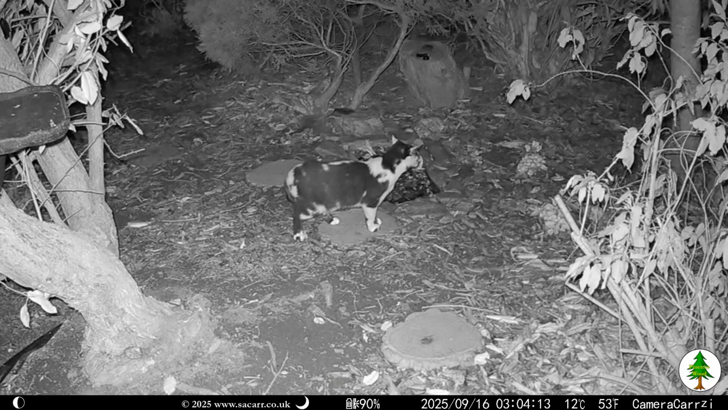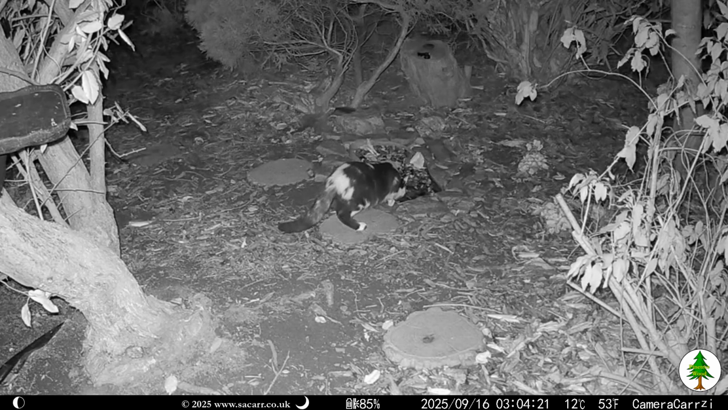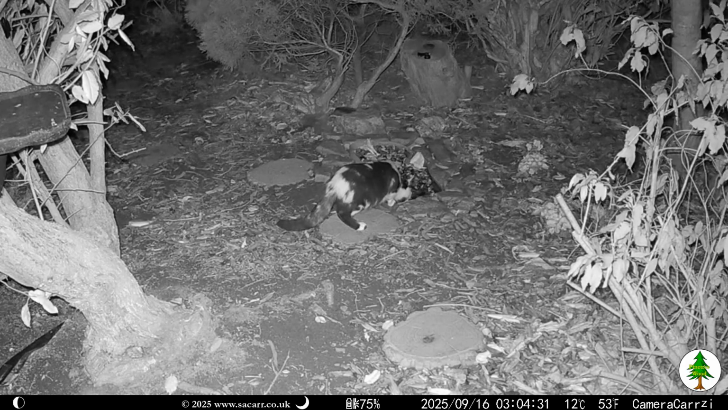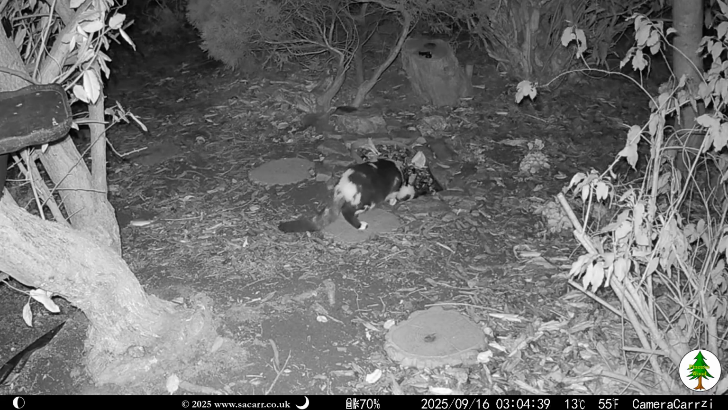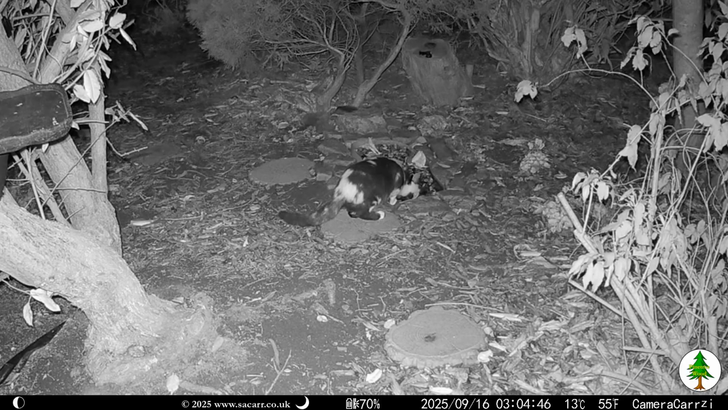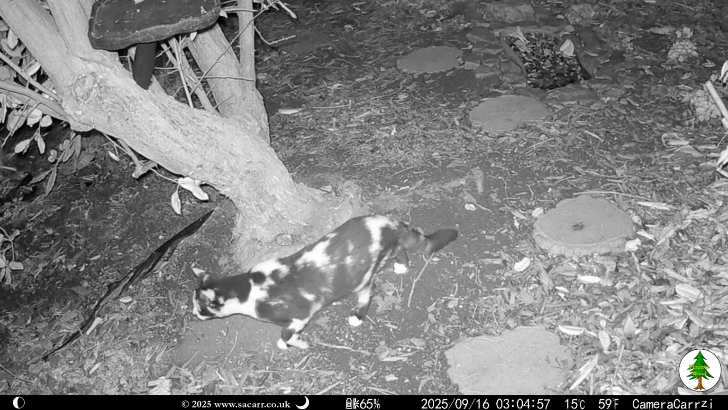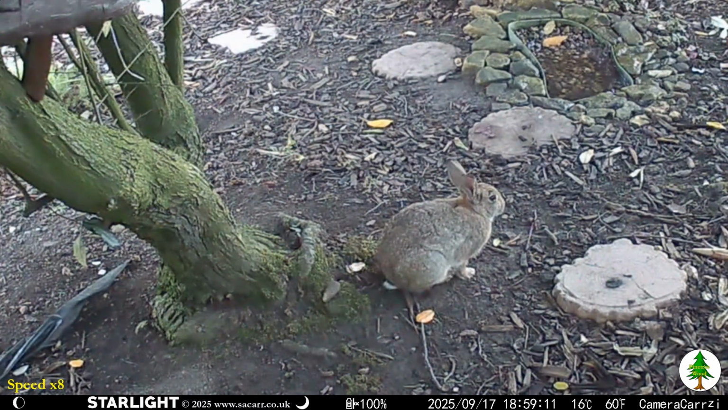It was back again on the 16th. The rabbit was back guarding the tree again on the evening of the 17th.